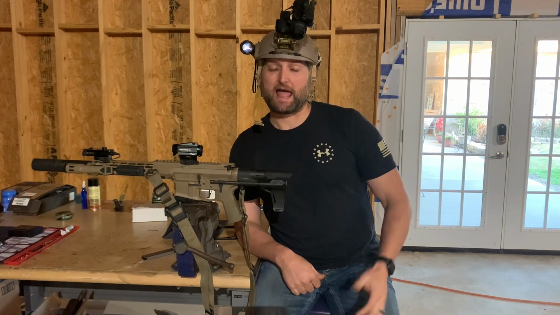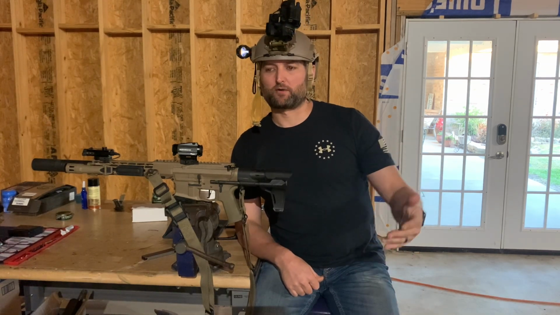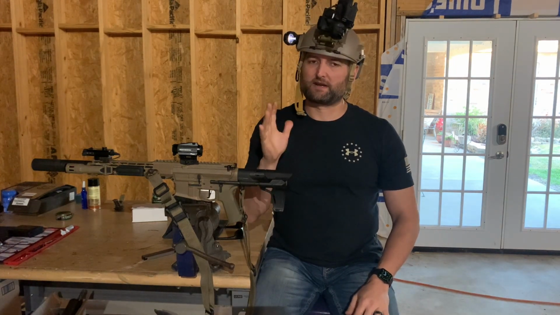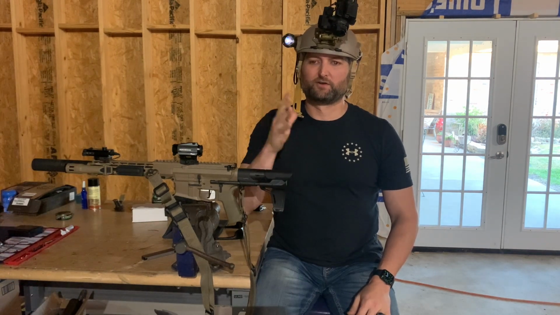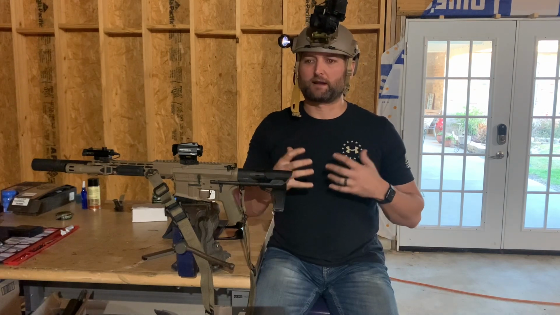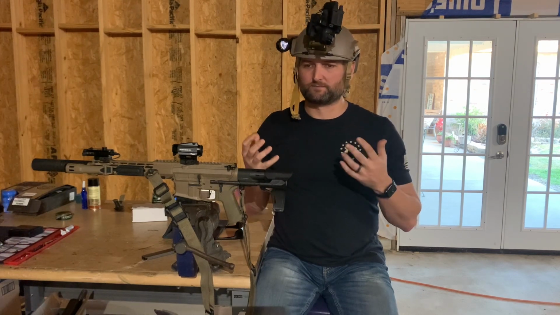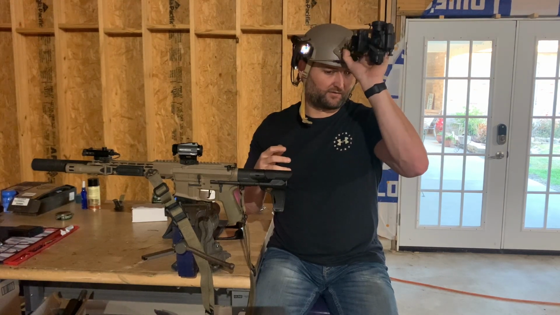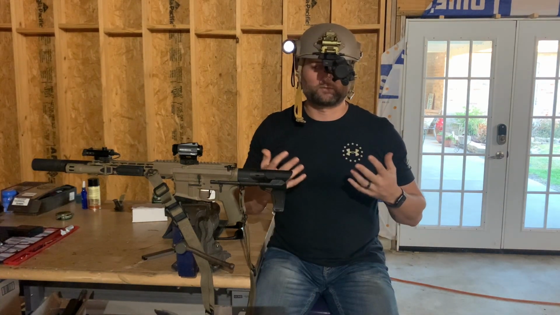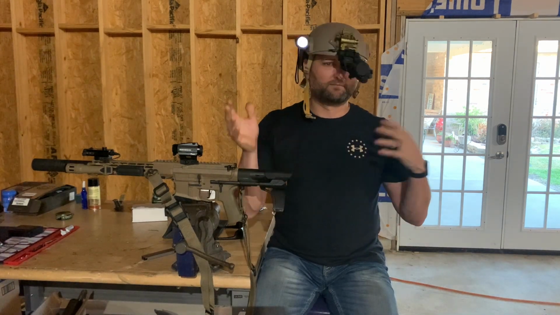I had a handheld scanner that I sold to one of my buddies. I haven't got my new scanner in, which is just a single monocular for scanning at night. That comes in handy as well. I really do like using that. But just for maneuvering around at night, night ops, and just being able to always have night vision when maneuvering, it's a fantastic tool. If you set it up right, it will be comfortable. It will not be cumbersome to you while you're making your stalks and hunting.